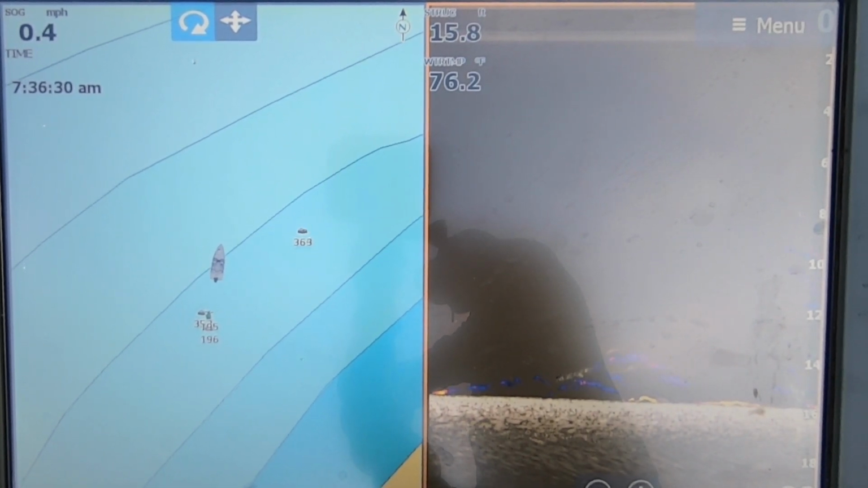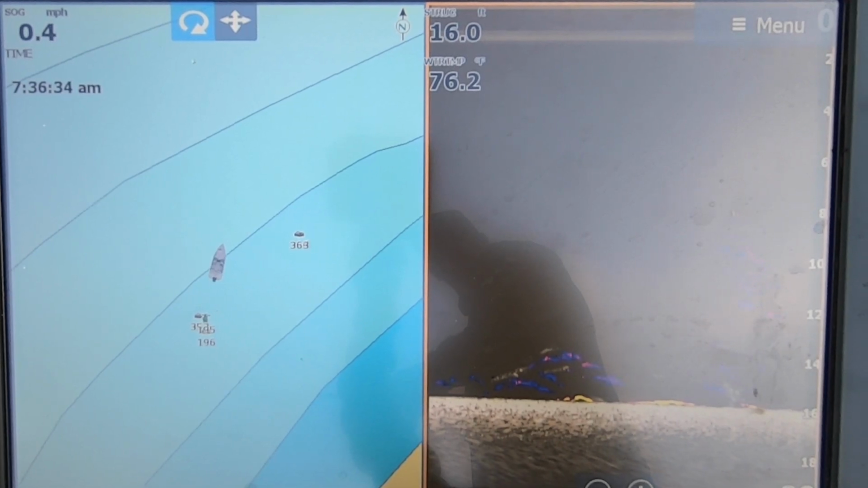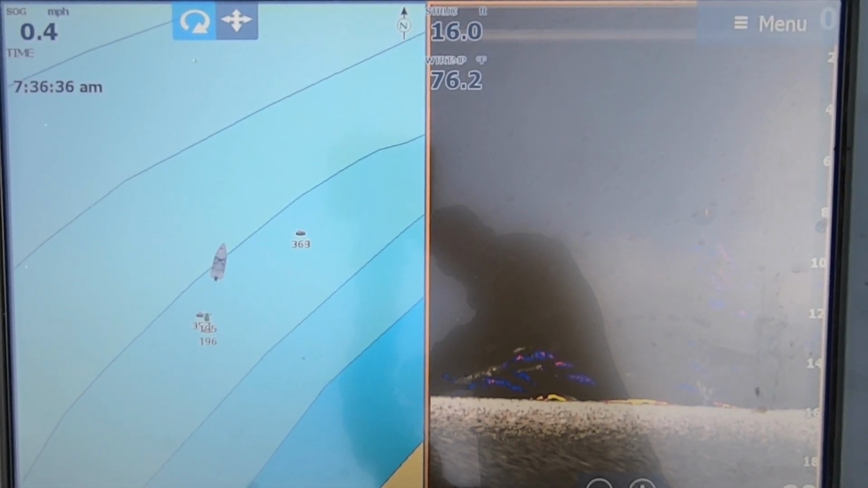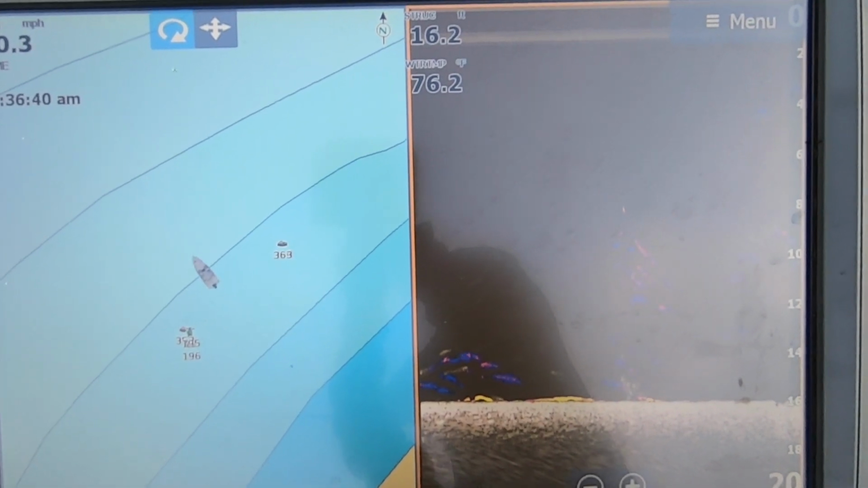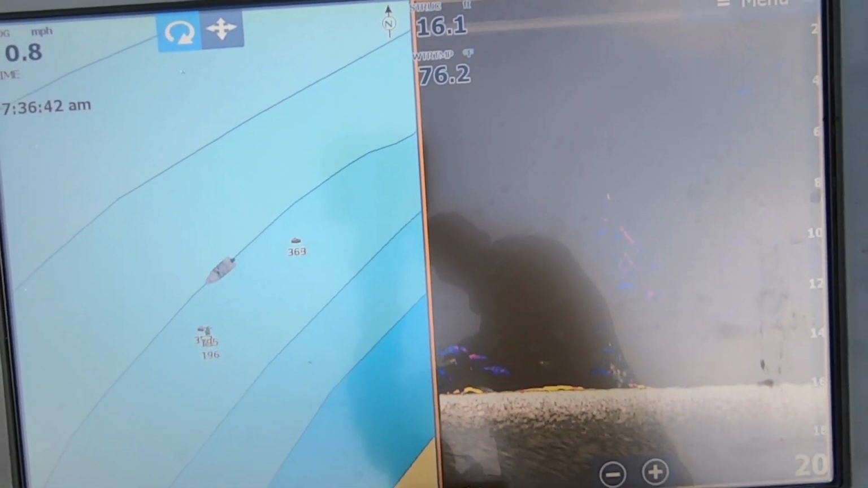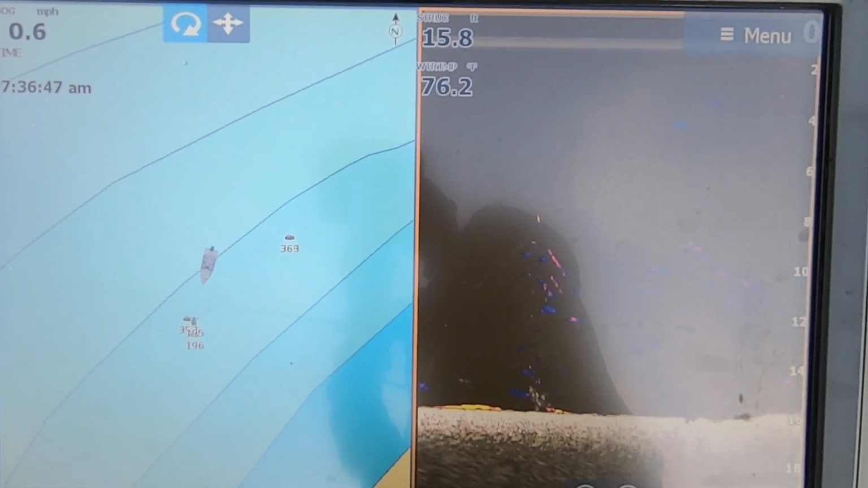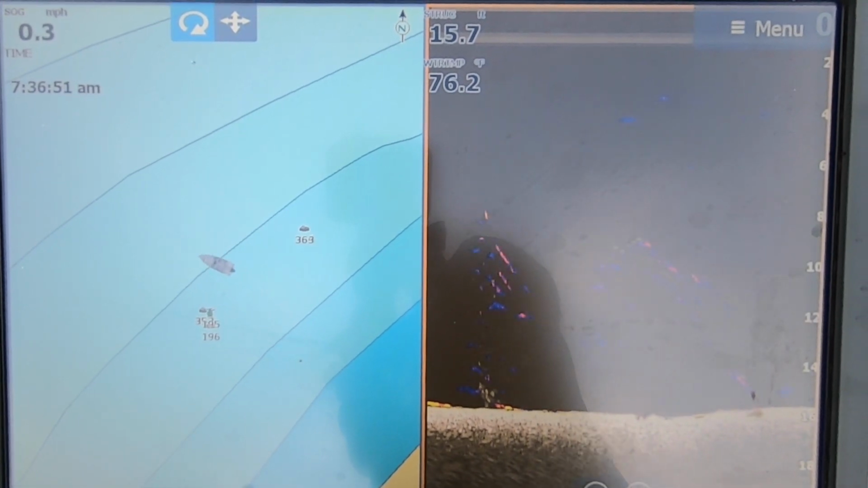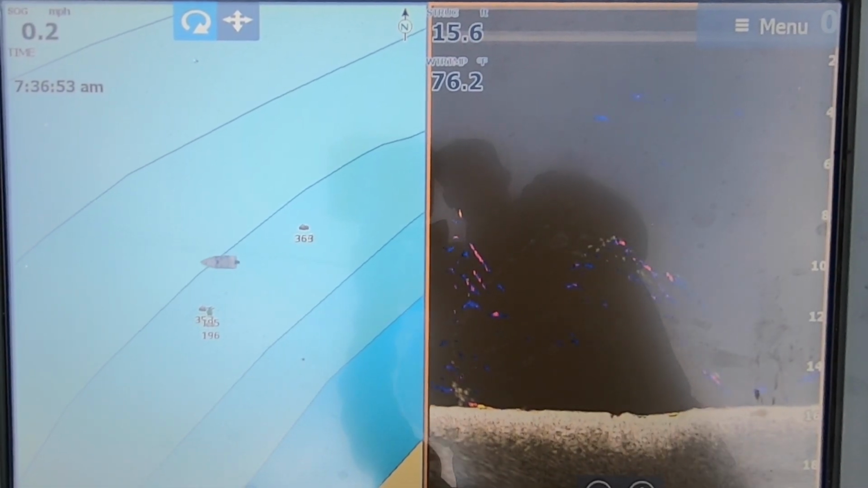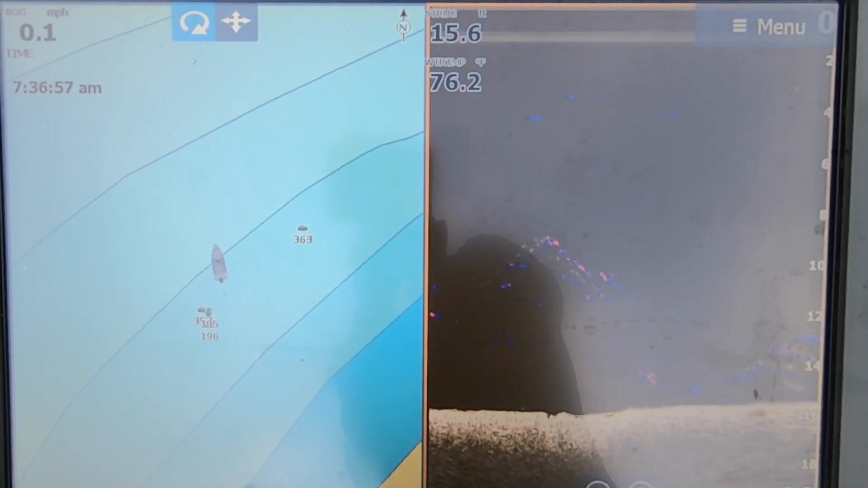So there's more bait fish there on the bottom. A couple other little yellow returns there on the bottom. This area this day did not have any fish on it that I caught. But obviously you can tell this is where a fish lives. So here we go. I'm getting a little bit closer to it again, and you're going to start to see the bottom change again. All right, there you go.